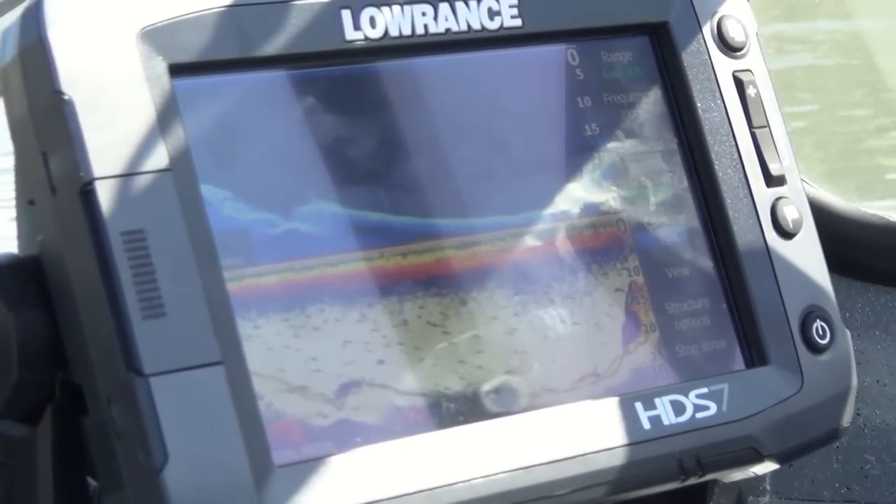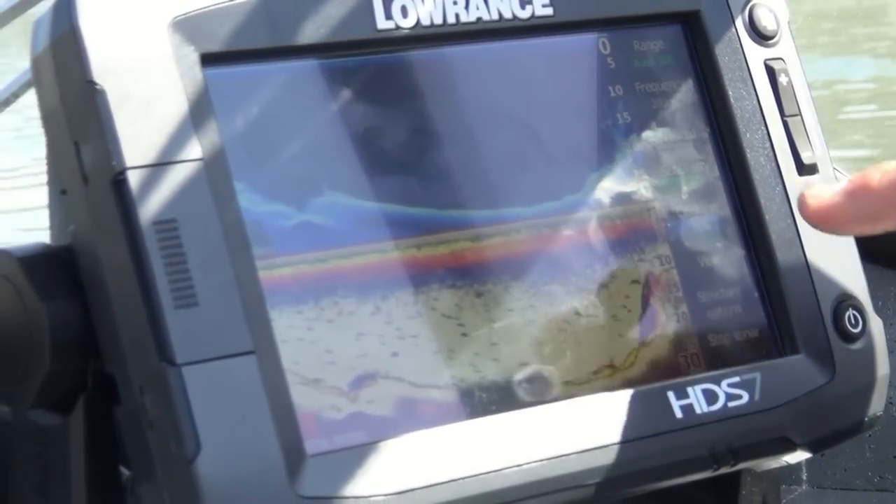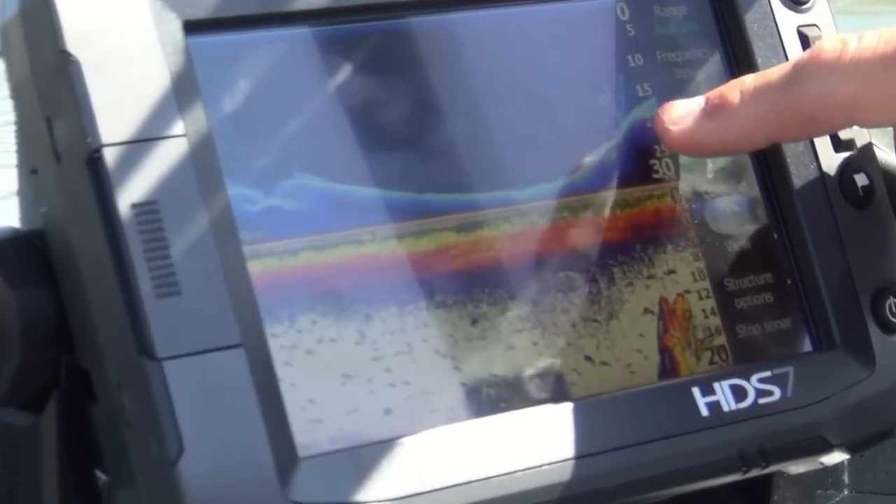Right here, we have a tree down here. Here's a very nice clear image of what the tree looks like. Here, it's just your typical sonar. It's a little bit tough to see on there, but here the tree, we can clearly see the main trunk with a couple limbs off to the side. That's how clear structure scan is. Oh yeah, the detail's amazing.